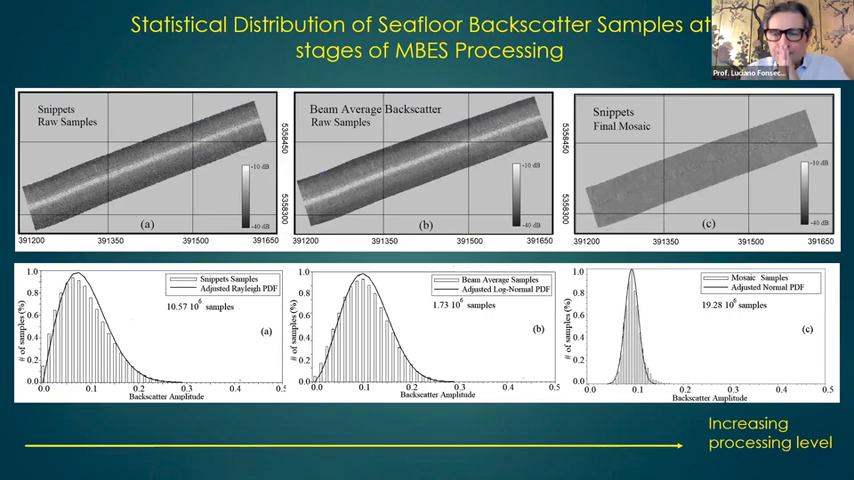So we observe from the analysis, looking at this axis here, increasing processing level. Let's consider the raw data, the snippets, and then the beam average backscatter. That's the first level of processing, and then the final mosaic from the snippets too. The final mosaic is one extreme averaging procedure.